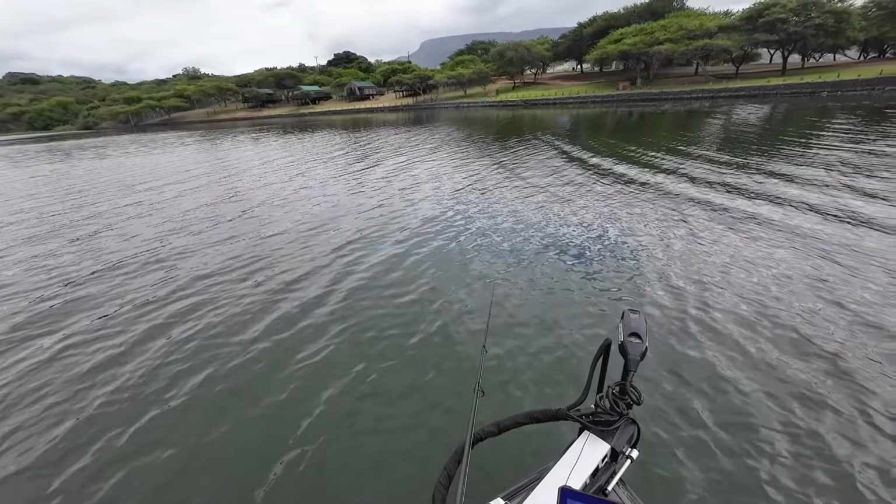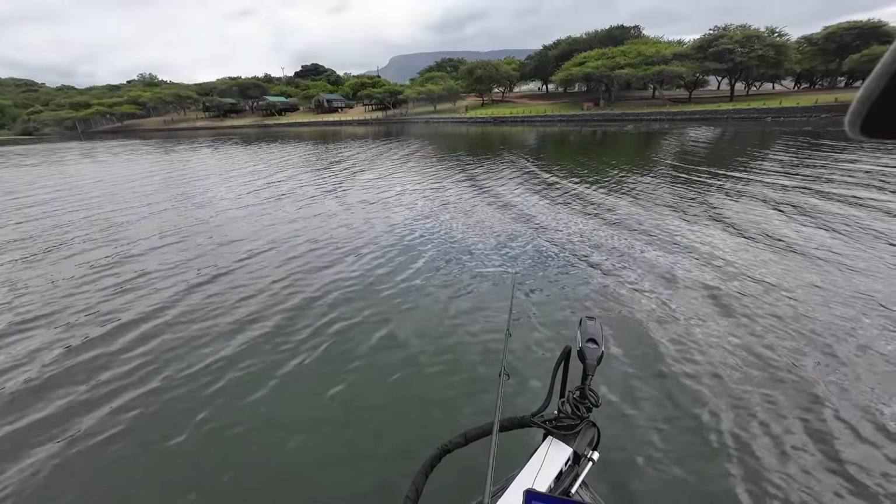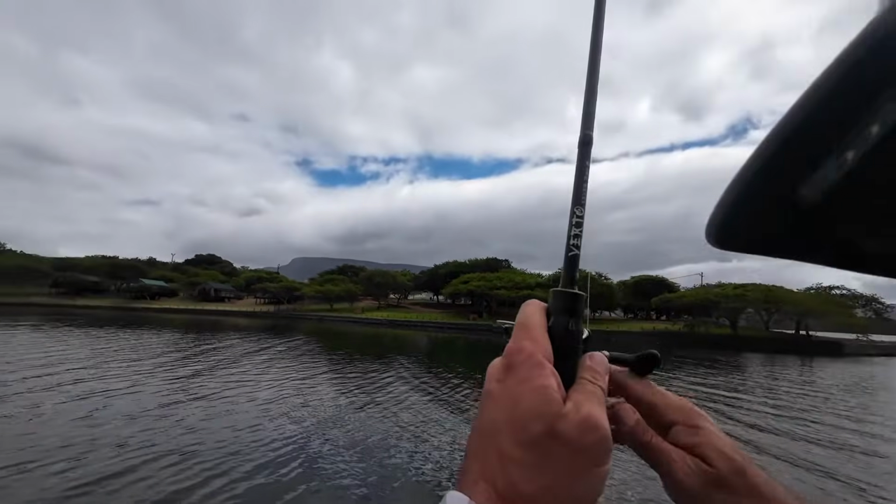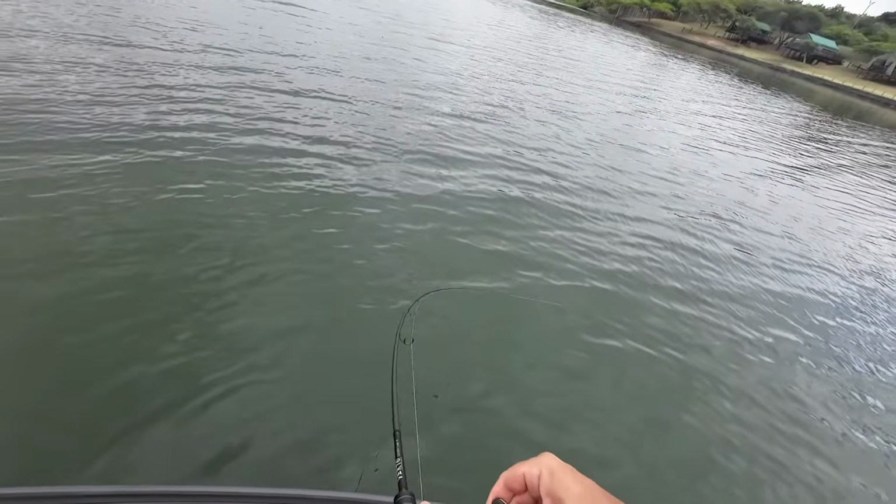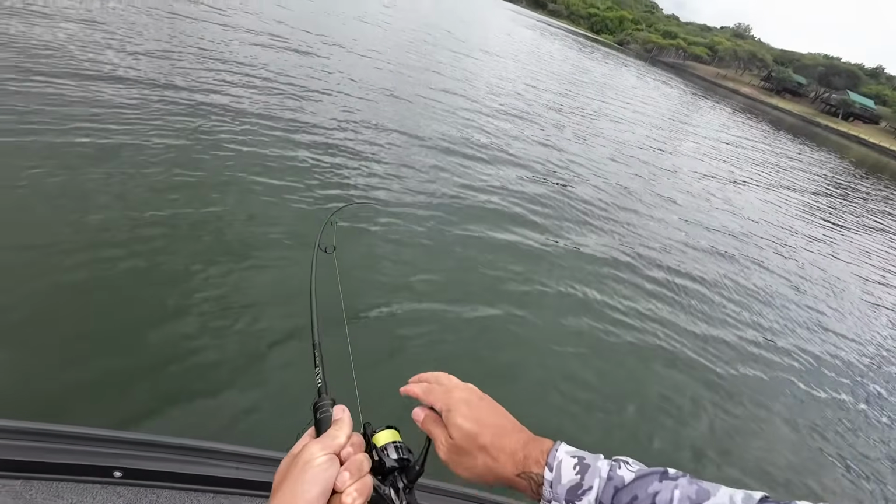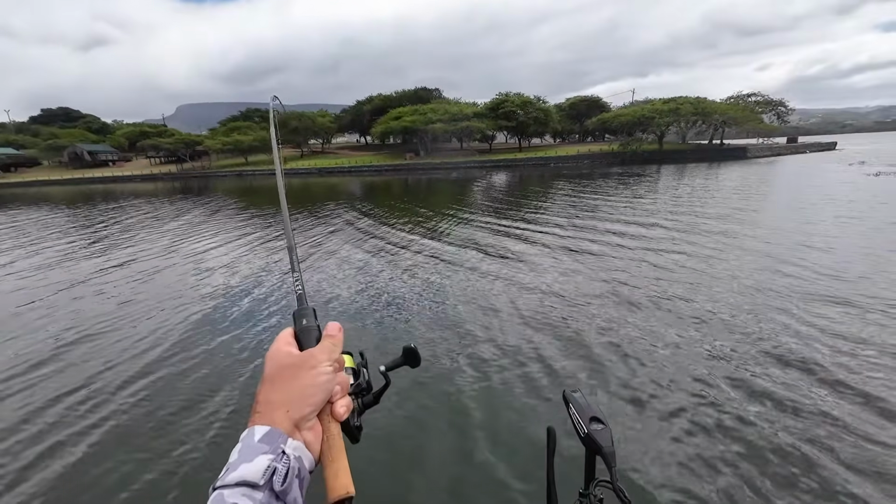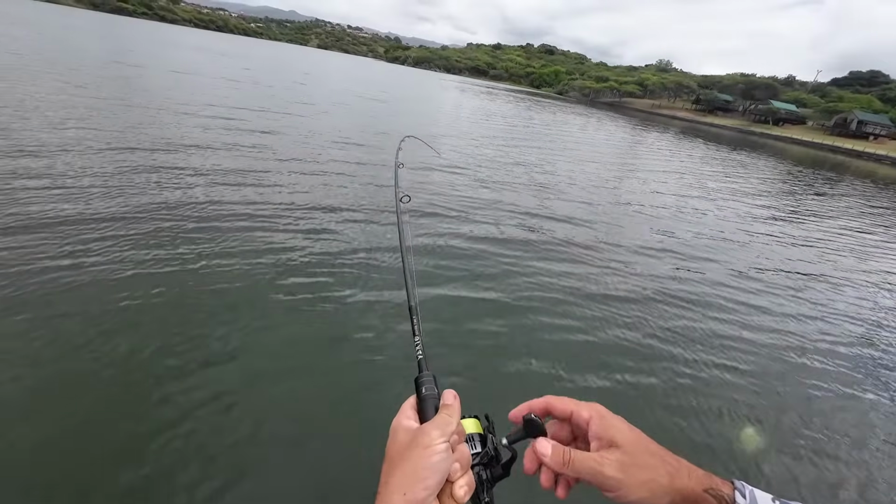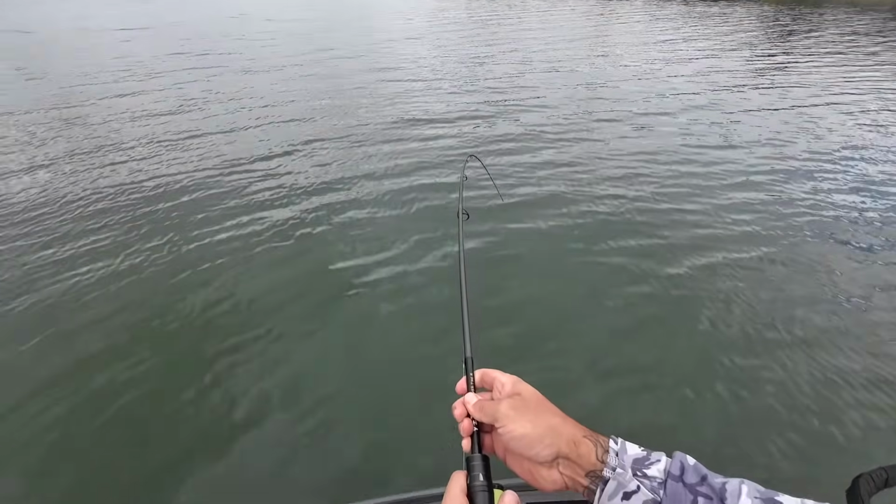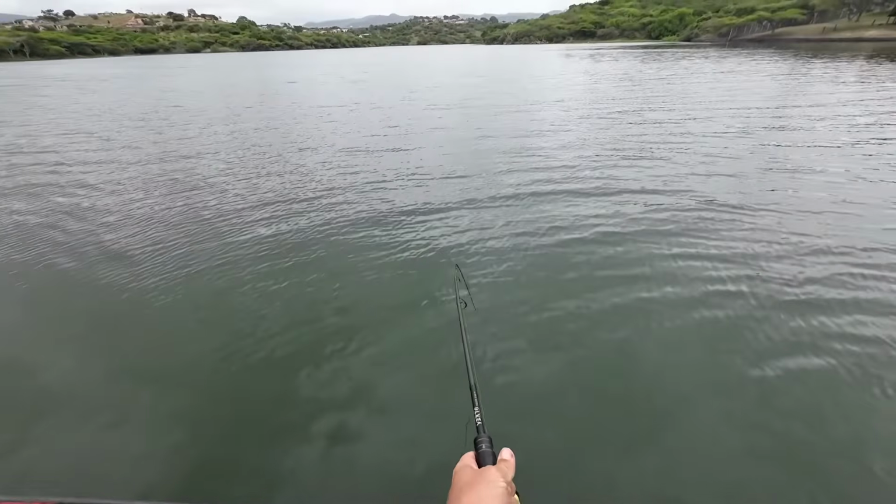Oh, he's coming for it. He's coming for it. Oh, he got it! Look at that, guys. I just put bait fuel on there. I swear to... Yes, look at that one. That's wild. That is absolutely wild. Look at that fish. Dude, that's next level. I'm not joking.